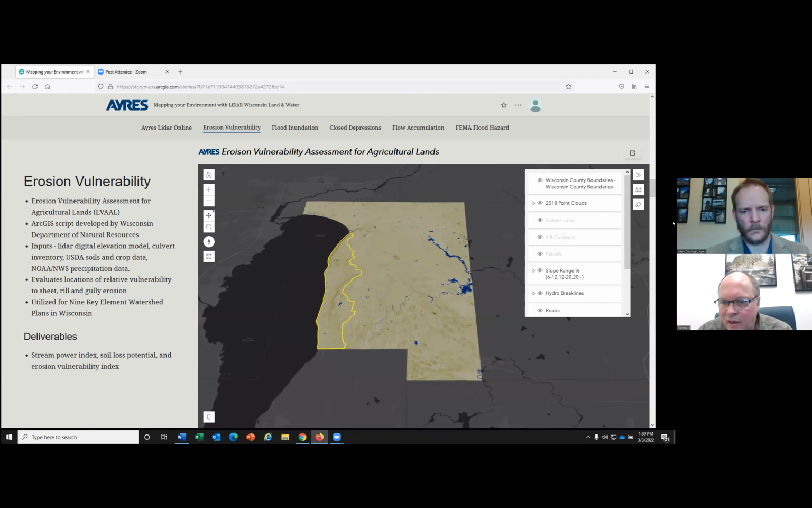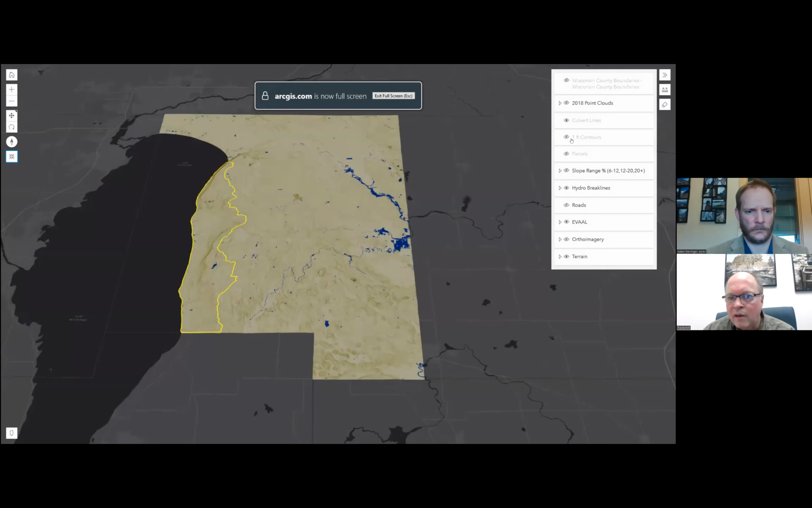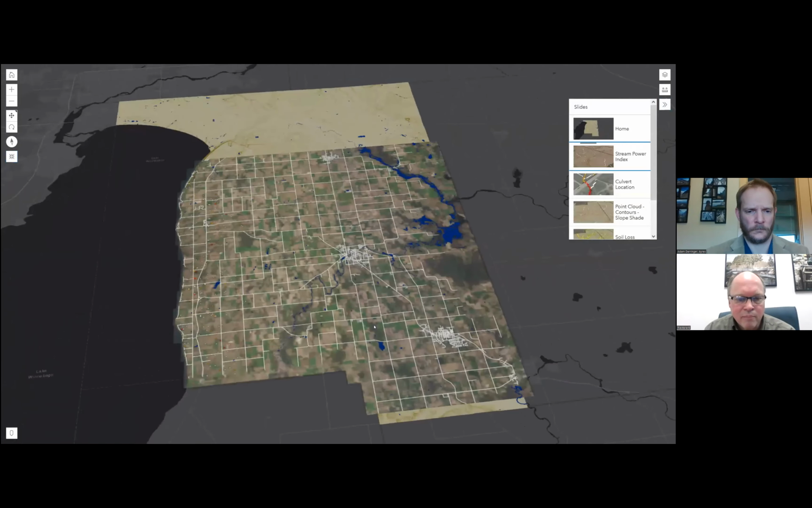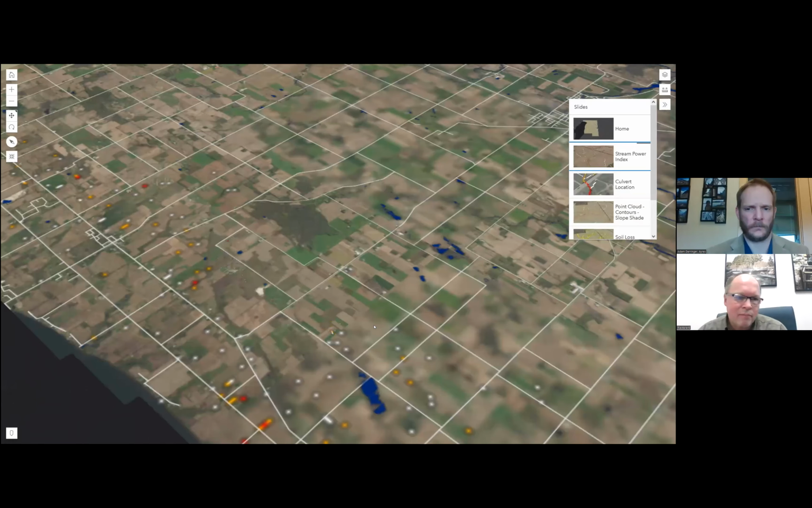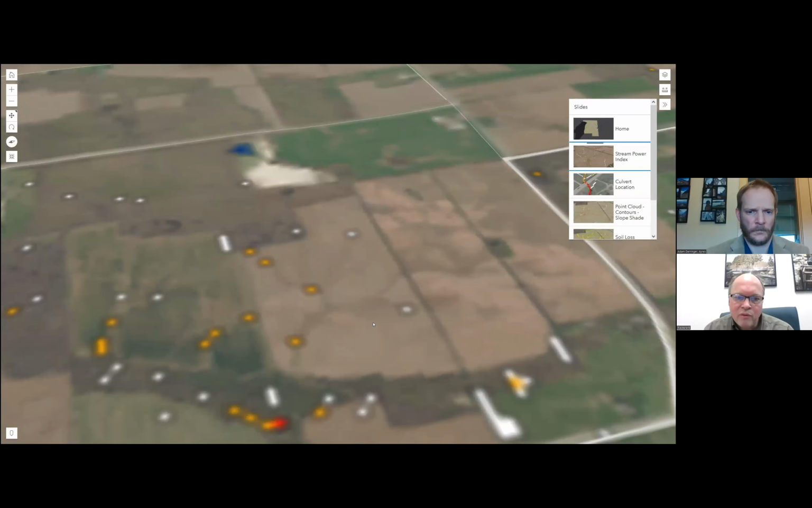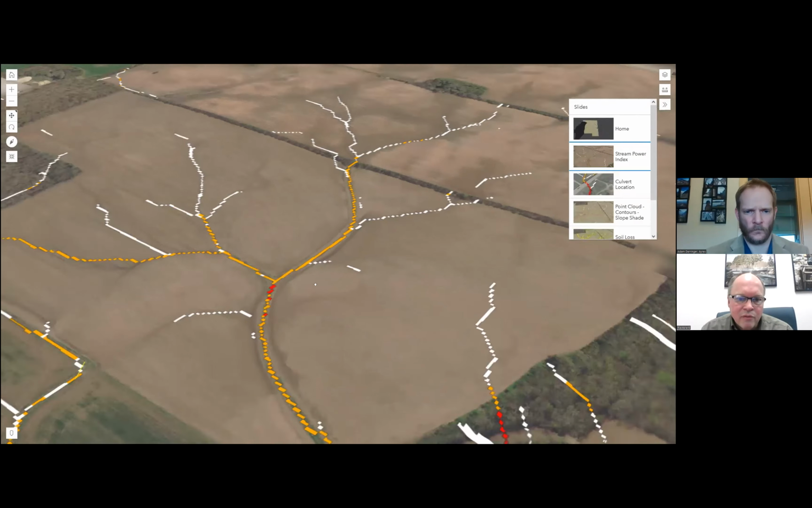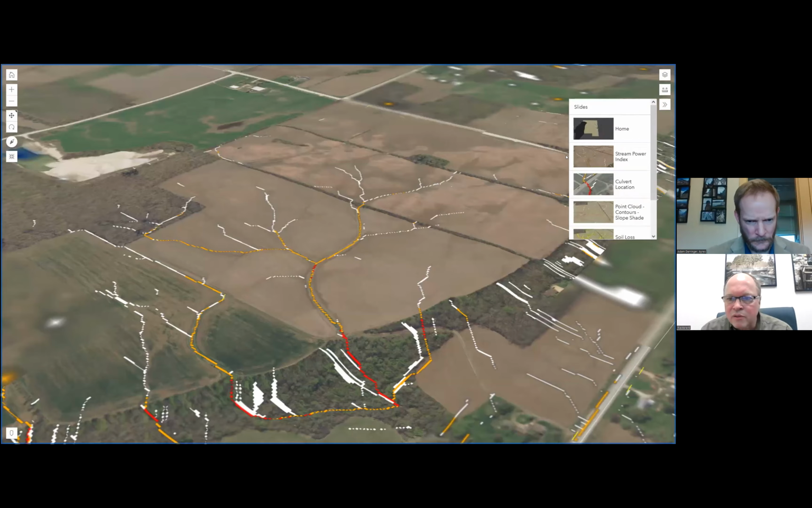One of the things we're looking at here is, can we put it on top of, and again, I'm using a 3D web app to show that data. We'll just take a look here. This is their, I think it's the Pipe Creek HUC 12. And this is the stream power index, on that 3D surface, that LiDAR surface.